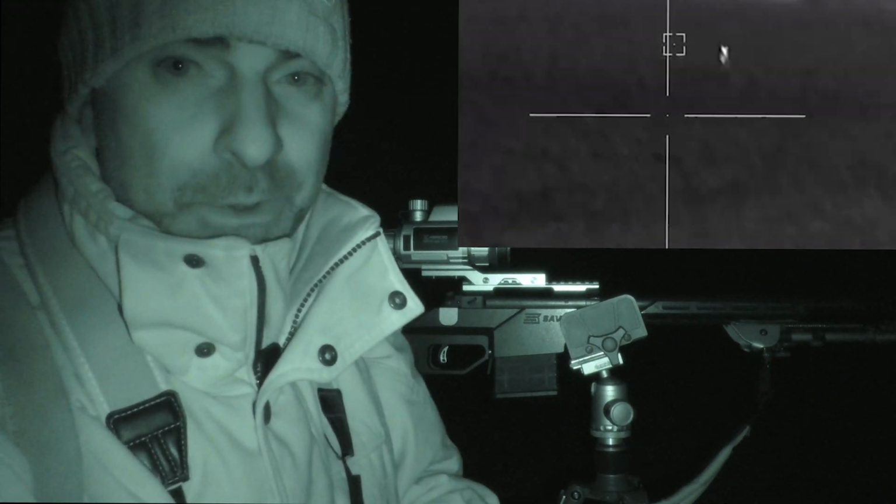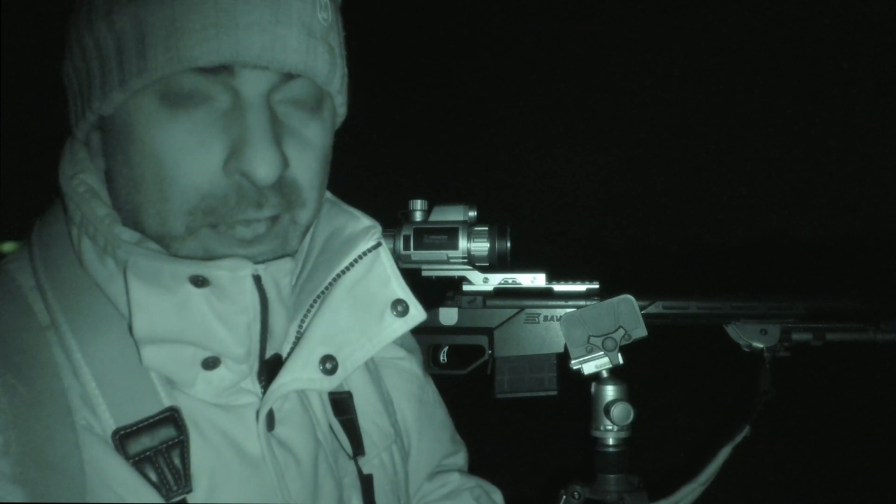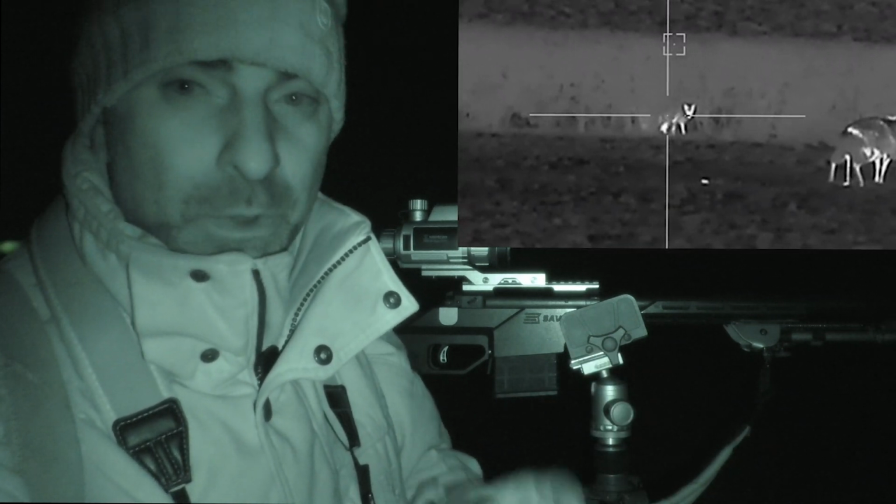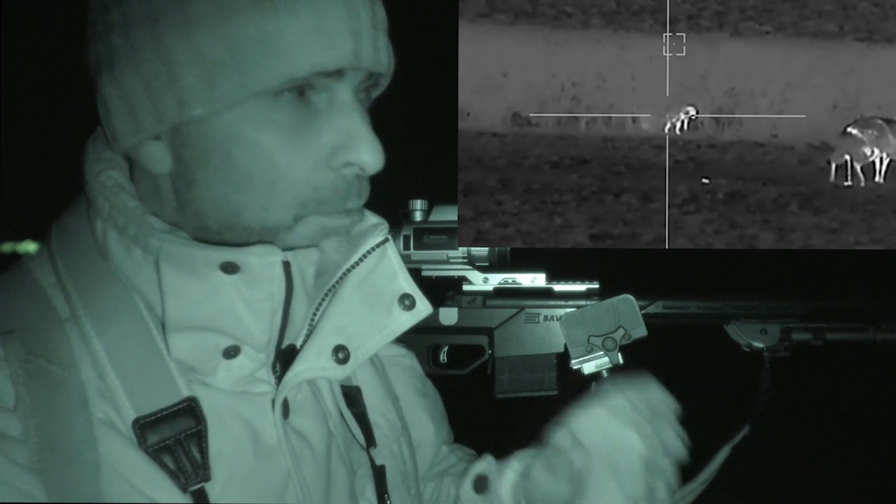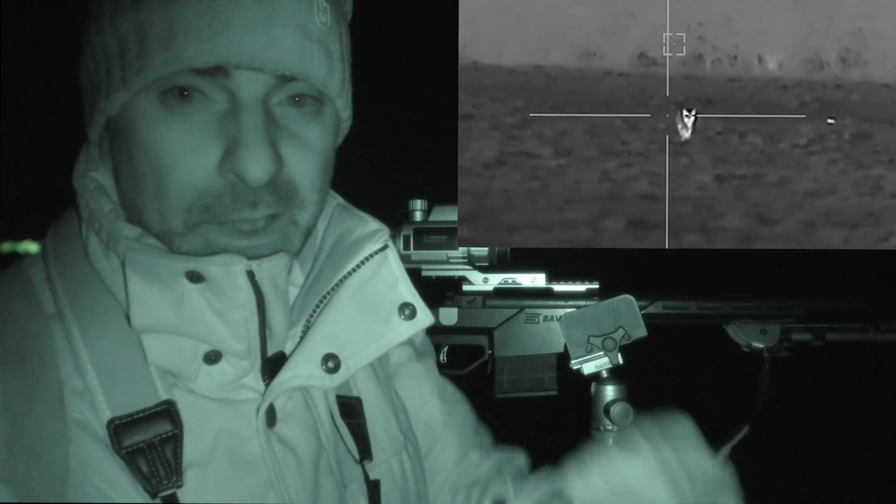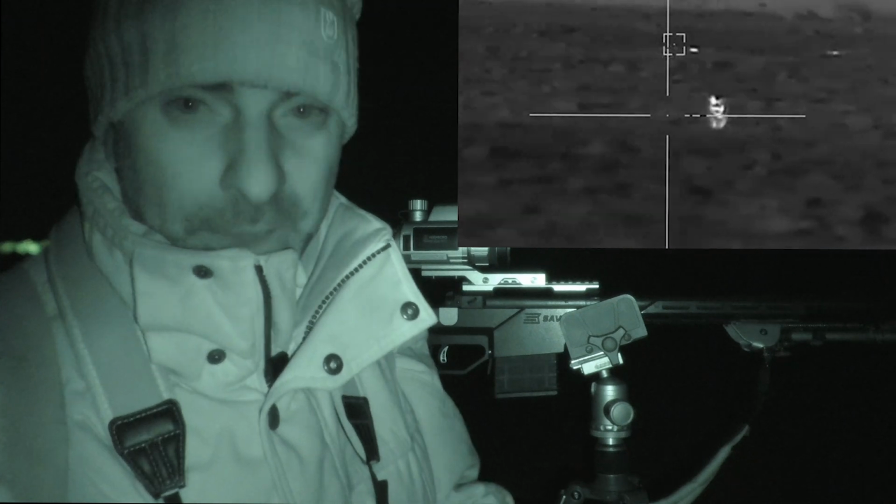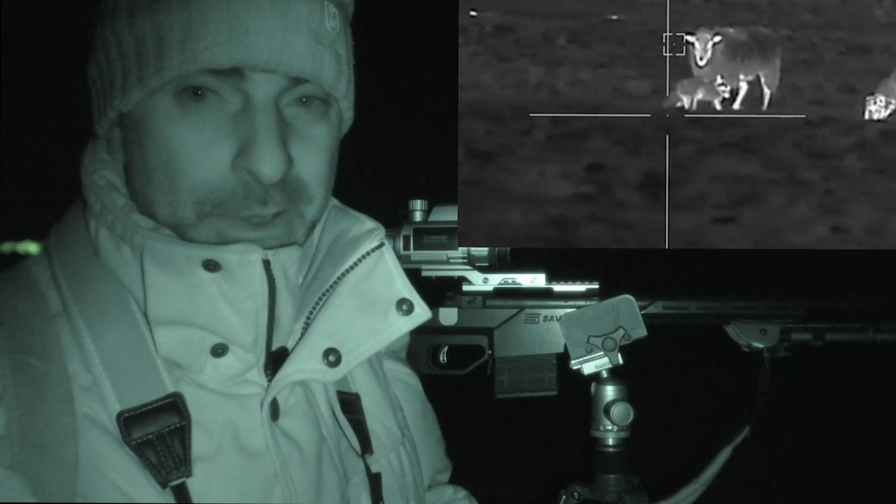I did make a couple of little silly mistakes there. What I should have done is I should have taken him as soon as he come through that hedge. He just paused for a minute, but I wasn't 100% sure that I had a clear shot. I didn't want to take the shot in case there was any sort of hedge or anything in the way. So I withheld and gave him a little squeak again. He came right up amongst the sheep.